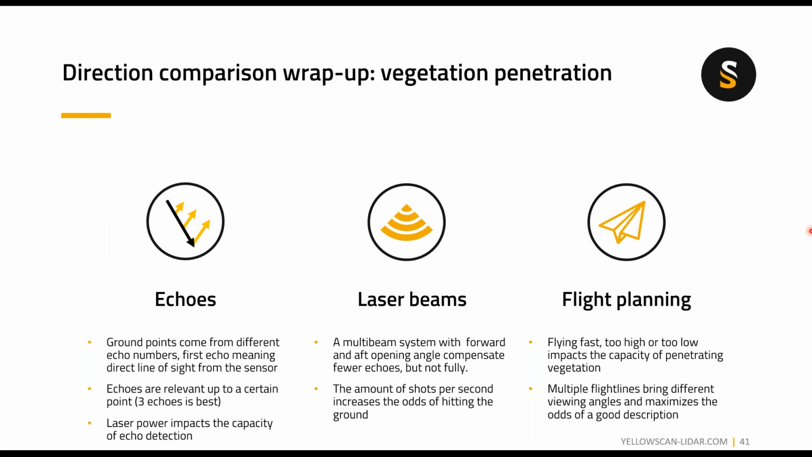If you fly too fast, too high, or too low, it will impact the capacity of penetrating vegetation. What I mean by that is that there is a sweet spot for each sensor about where it's ideal for it to be flown to penetrate vegetation efficiently. Lastly, I want to mention that multiple flight lines will bring different viewing angles.